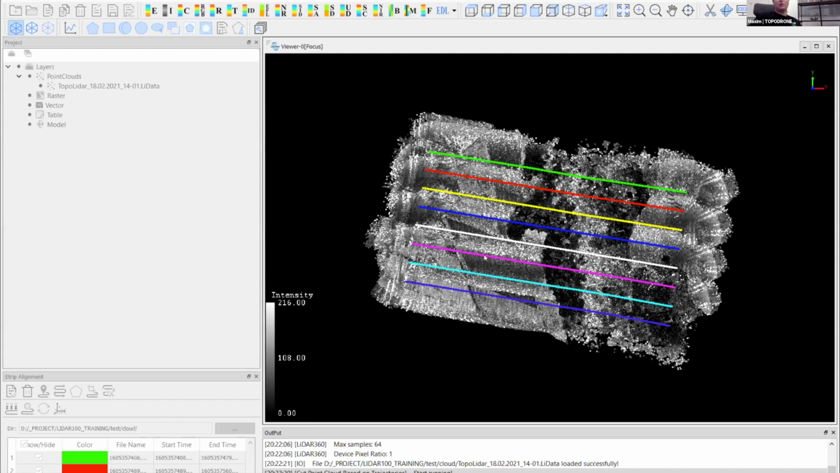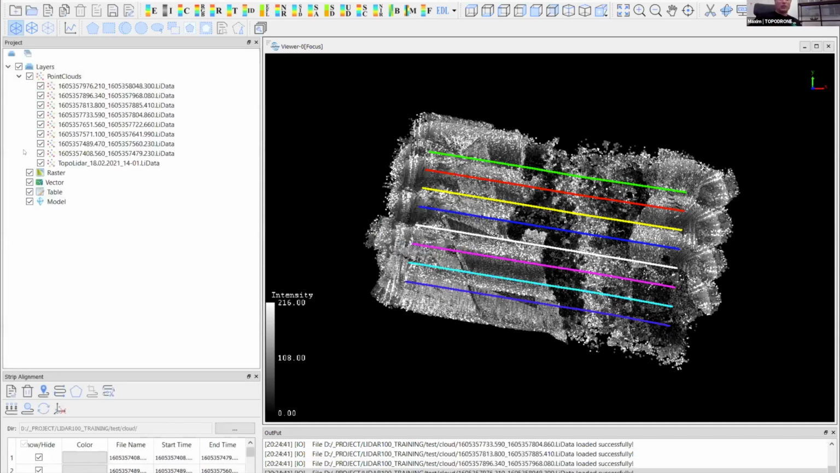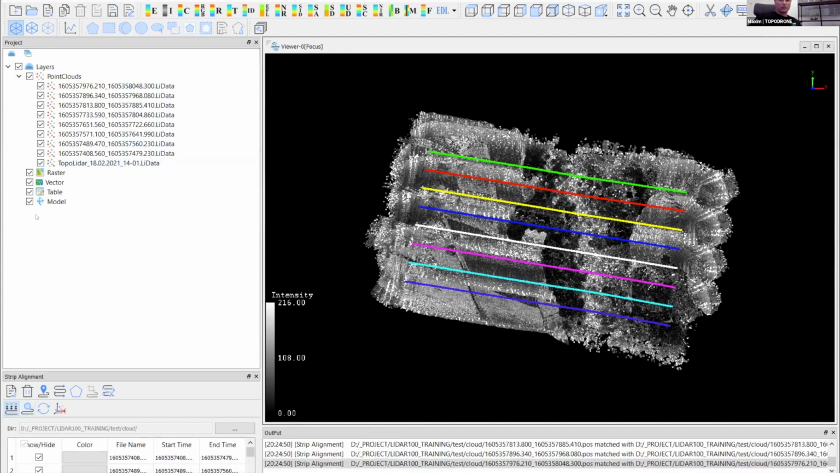And I think it is the longest part of our data processing right now. Okay, we just split our point cloud into separate flights, and we can colorize them on the basis of the color of the trajectory.